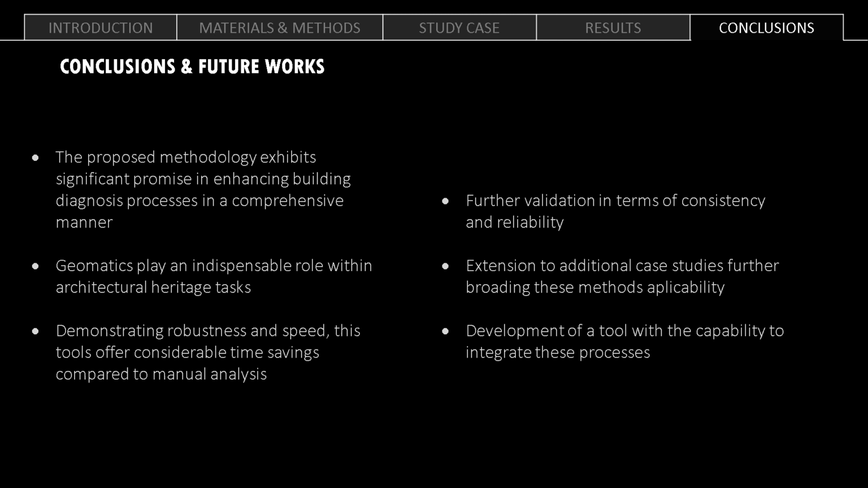To sum up, these are the conclusions and future works planned. The proposed methodology exhibits significant promise in enhancing building diagnosis processes in a comprehensive manner. Geomatics play an indispensable role within architectural heritage tasks, and they do demonstrate robustness and speed. This tool offers considerable time saving compared to manual analysis.